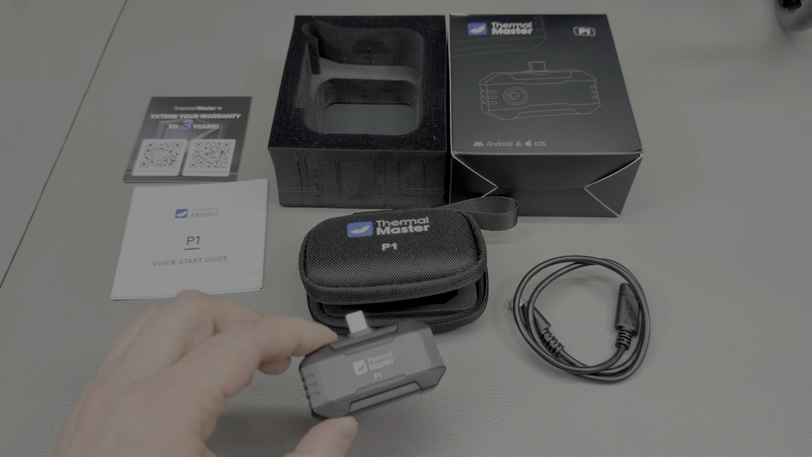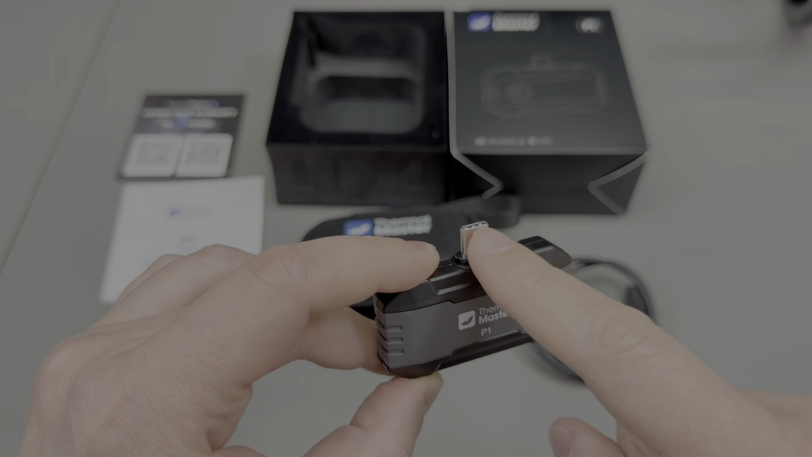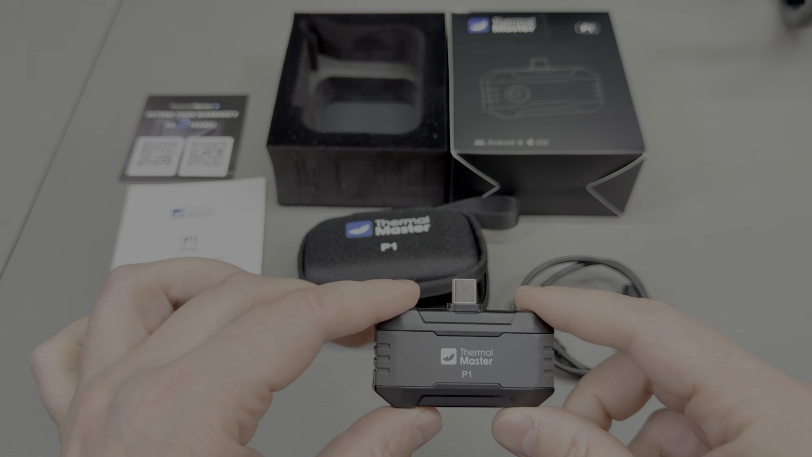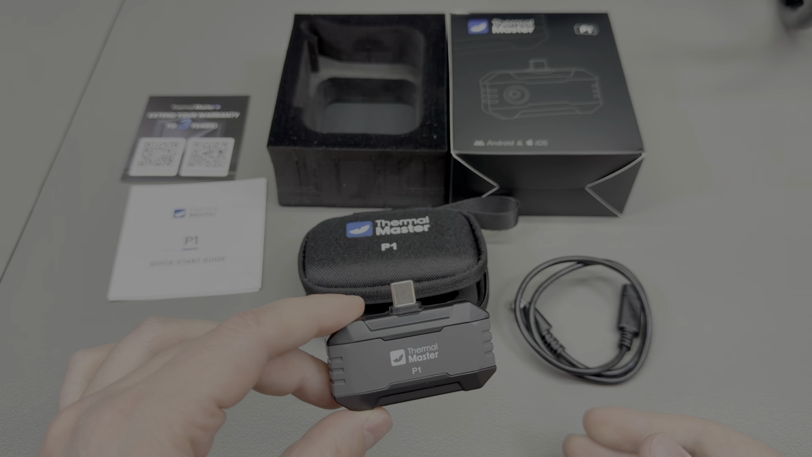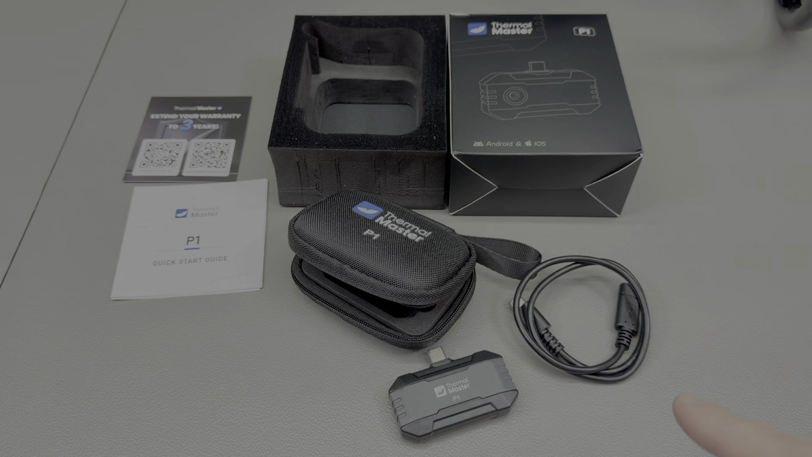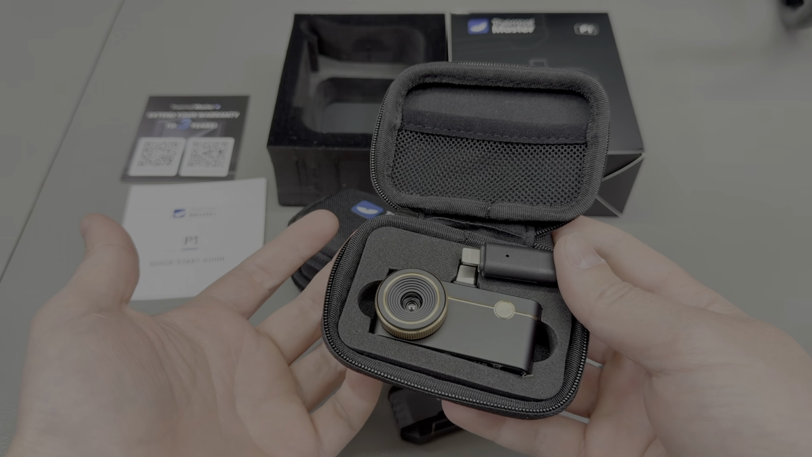The camera comes with a universal USB Type-C interface that works with both Android and the newer iOS devices, and if you happen to have an older iOS device with a Lightning connector, they have an option for that. There is a small connector adapter. You just have to select that option when you order the product. It's not included by default inside the box like it was with the P3, which is more expensive.